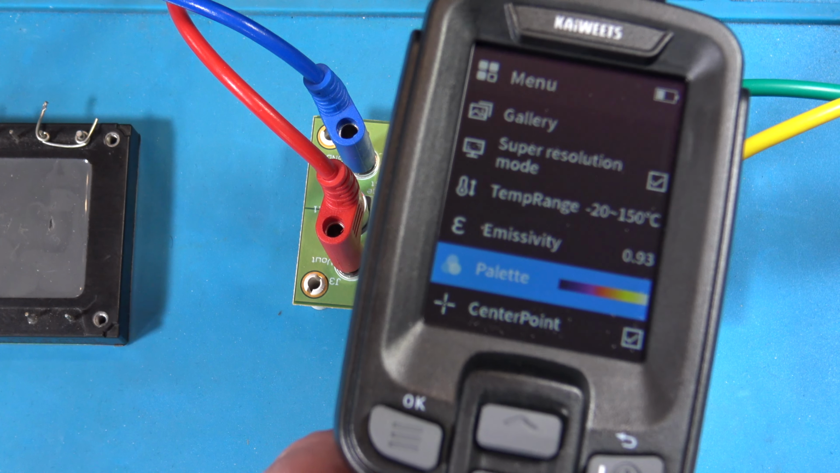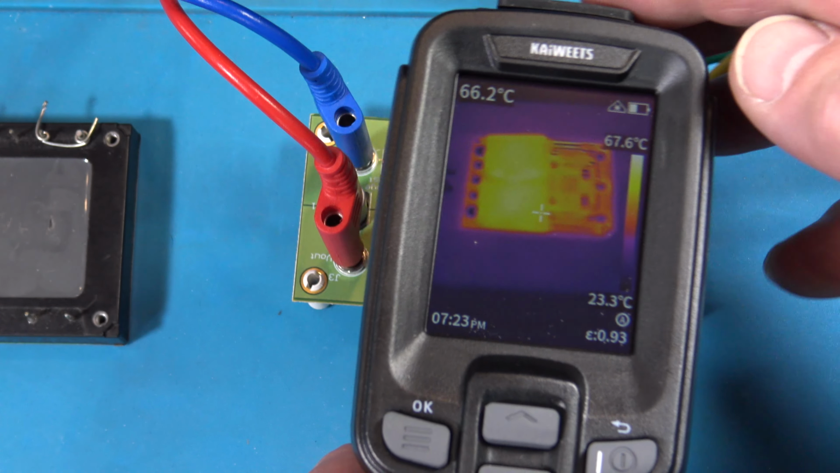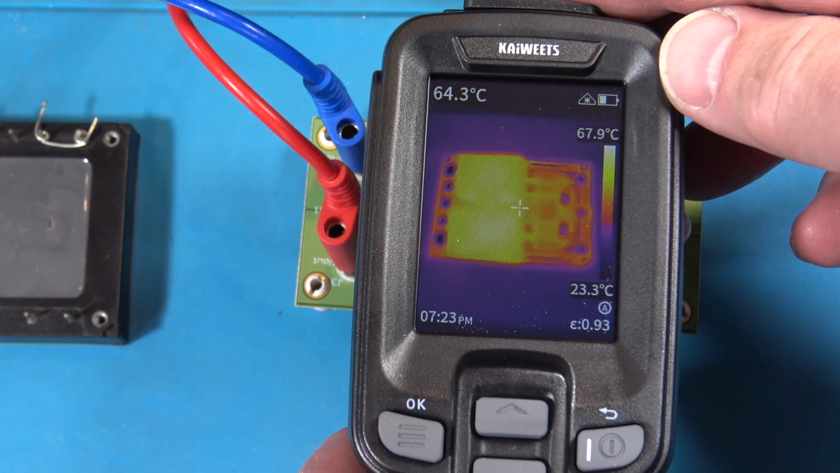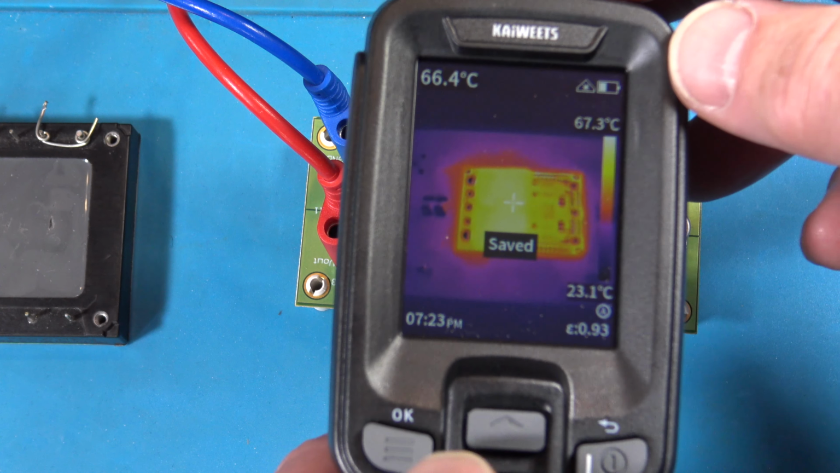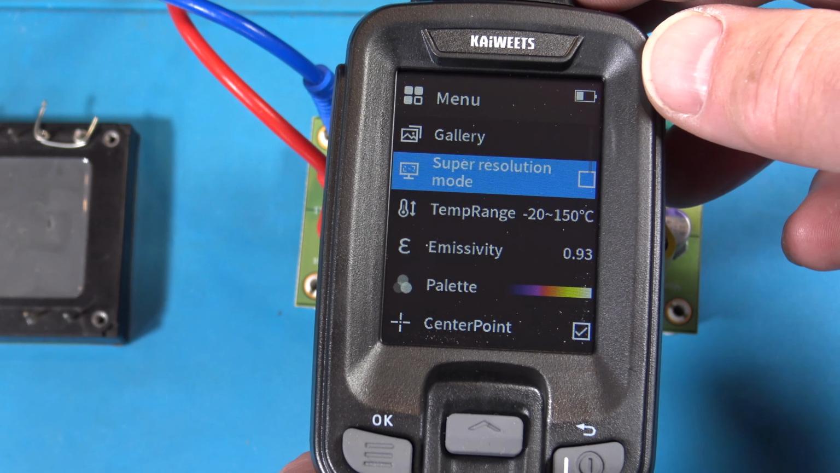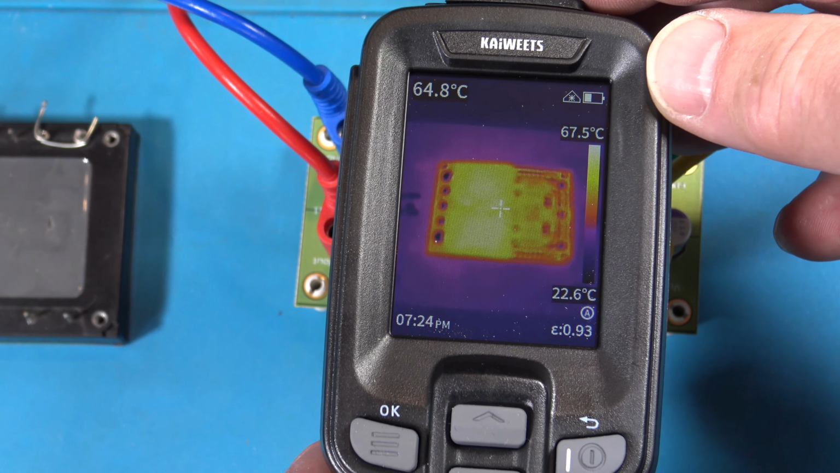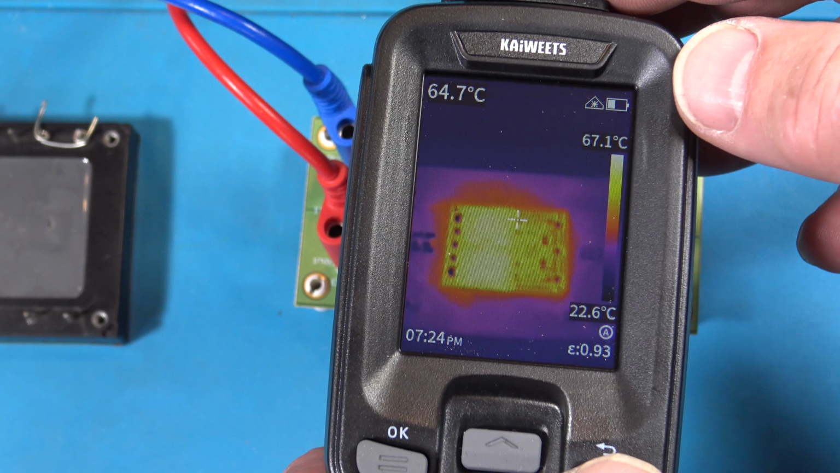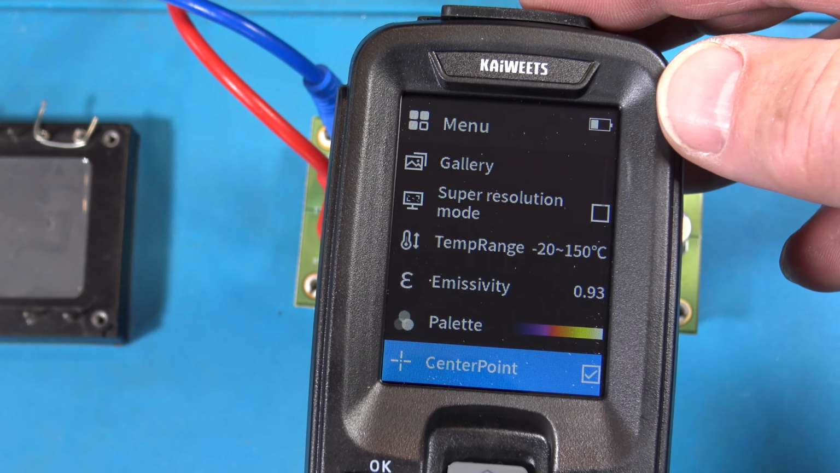Okay, I'm going to go to that one, and that's the red one. Okay, now let's look at that. I'll try to get a picture right here. Okay, now we're going to go turn off the ultra thing, the super resolution. Let's turn that off and get another picture. And I'll put them side by side on the screen and we'll see if we can tell the difference.